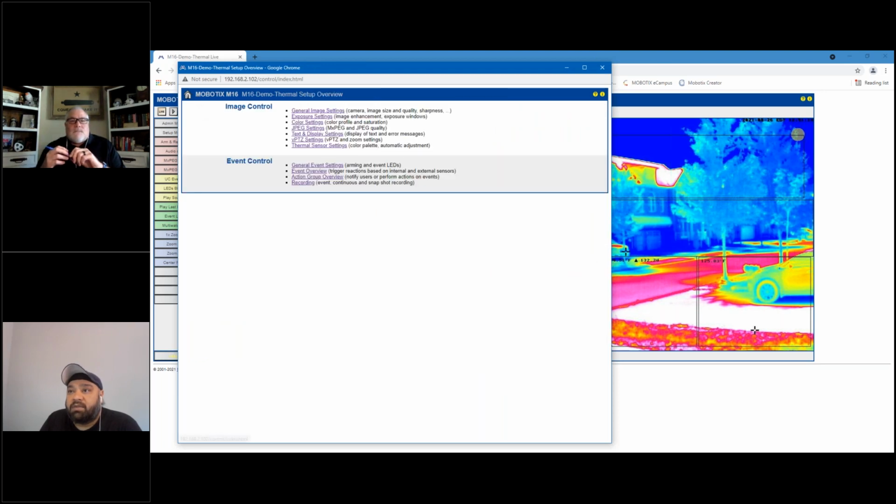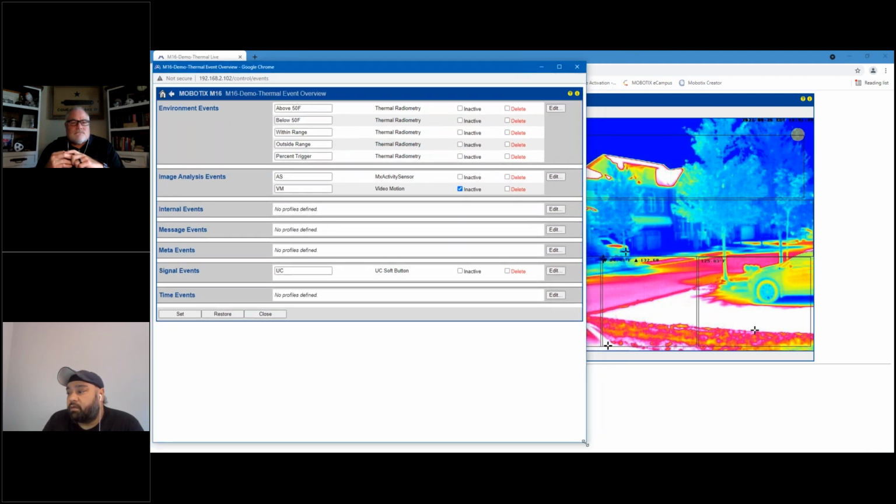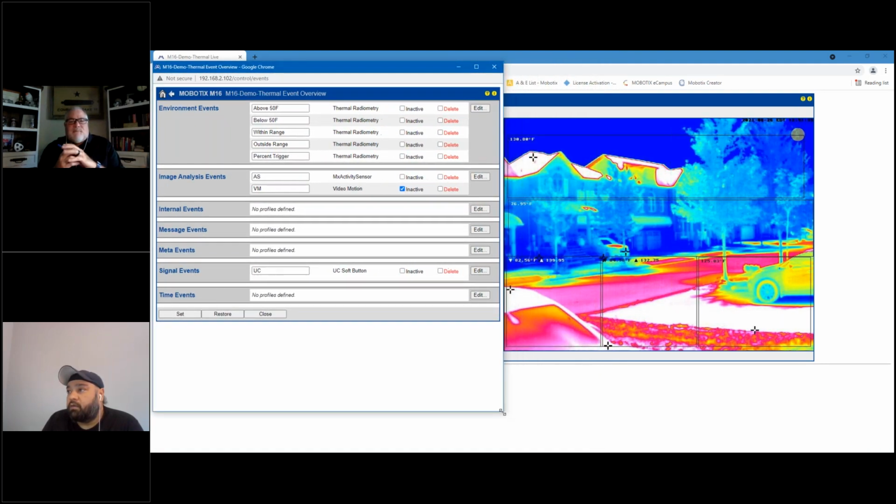How do you actually go about setting up the detection zone? It's again an environment event. So you will go to the event overview section, and over here under the environment events, you can see I already have a few of these set up. Let me just move this a little to the left. So there's that thermal radiometry that we talked about earlier.